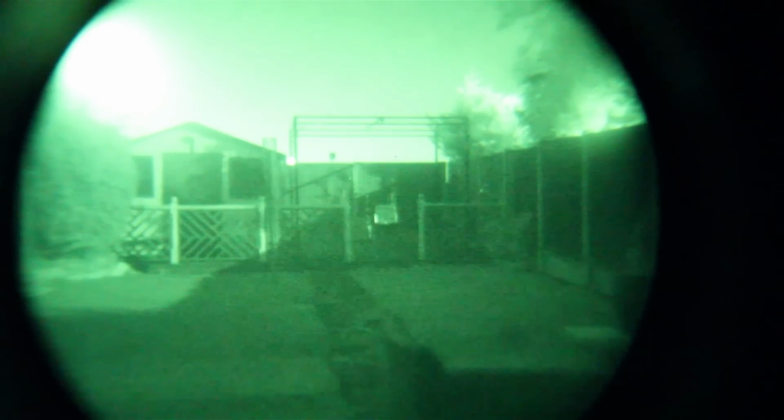So guys, it's about 11 o'clock at night. We've got full moon cover. I've got the camera on with its night mode on as well, and it's absolutely picking up nothing at all. Very difficult to see down towards the end of the garden. What I'm going to do now is slide the night vision unit in front of the camera and turn that on. Hopefully you can see they've got some really nice sharp detail.